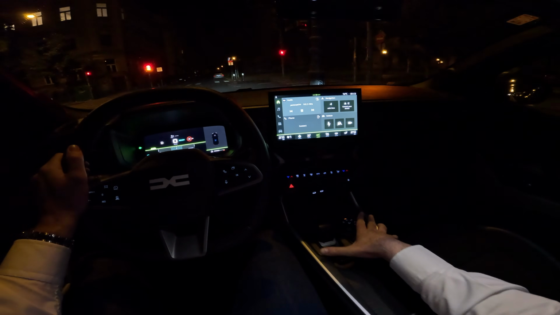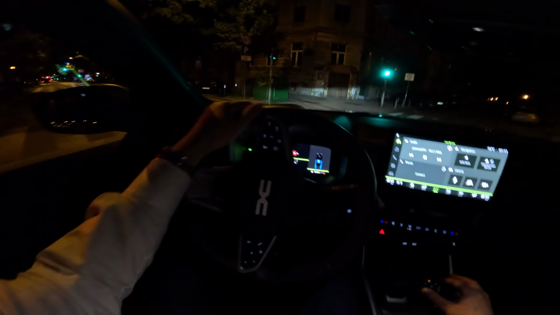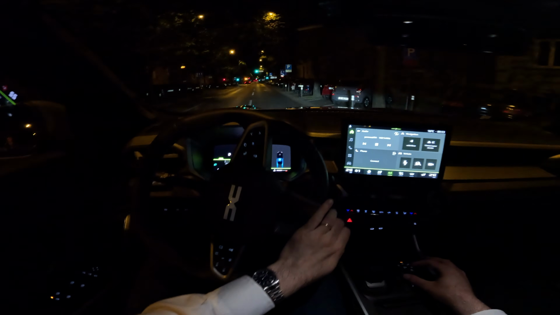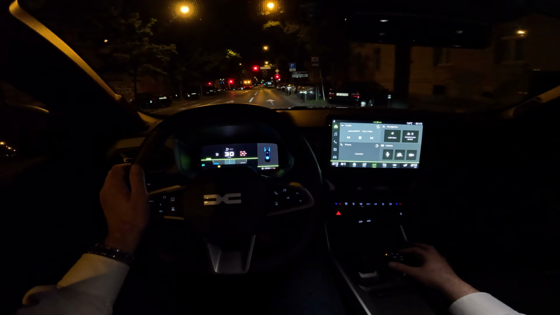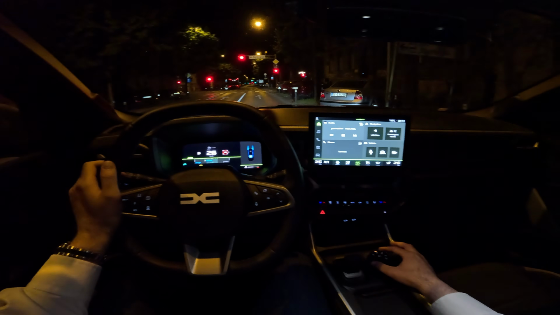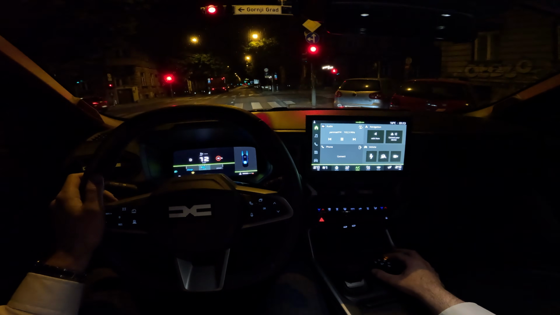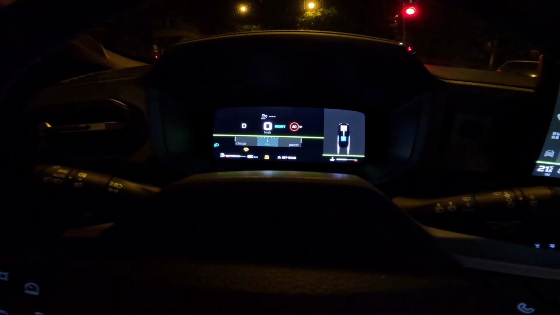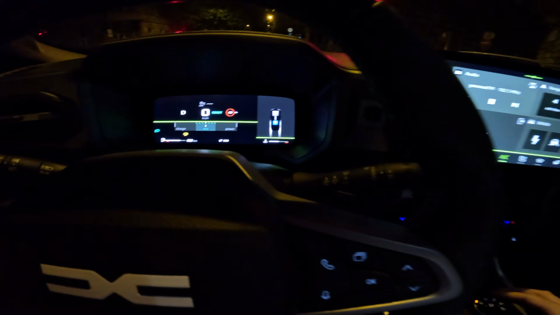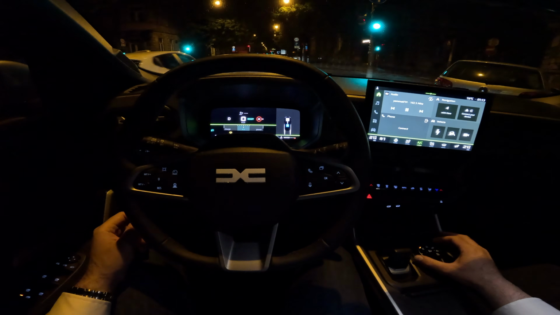Now the central console here with the gear selector for the automatic transmission, and also the selector of the driving modes. So this car actually has the different driving modes. I will now show you. So you have Eco, then we move on to the auto one, then snow, mud, sand, off-road, and eco. Back to eco. So eco, auto, snow, mud and sand, and the off-road.